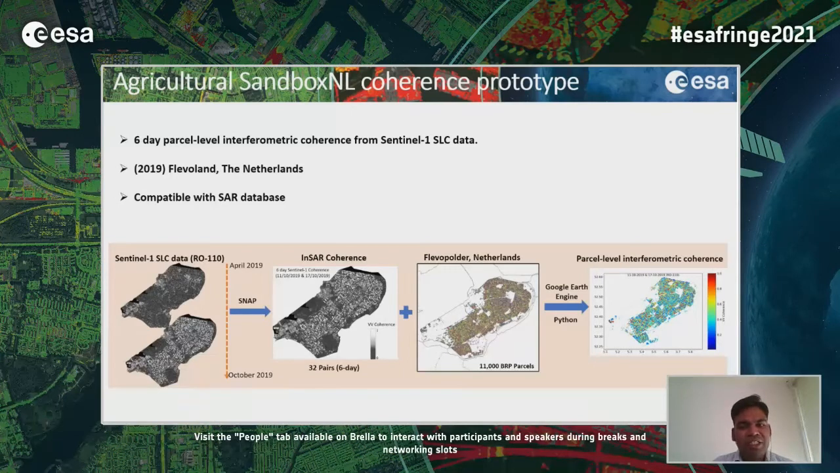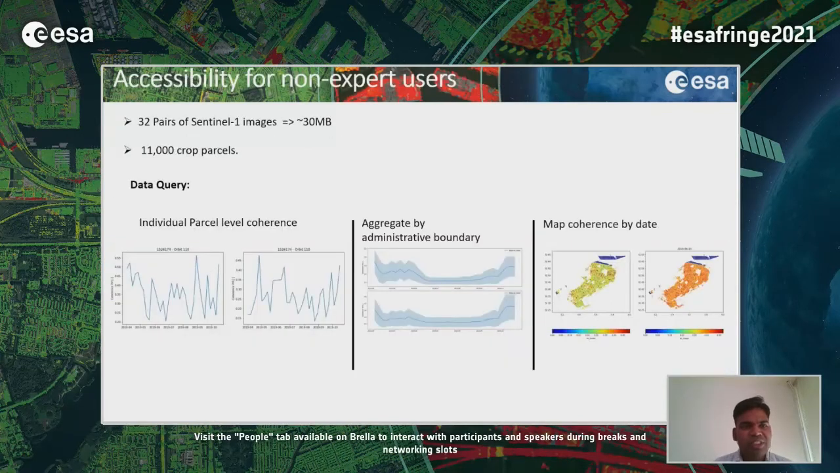Now, how can a user query this database? As I mentioned earlier, one can query an individual crop parcel with the given object ID of that particular crop parcel, then plot a time series in VV and VH coherence.